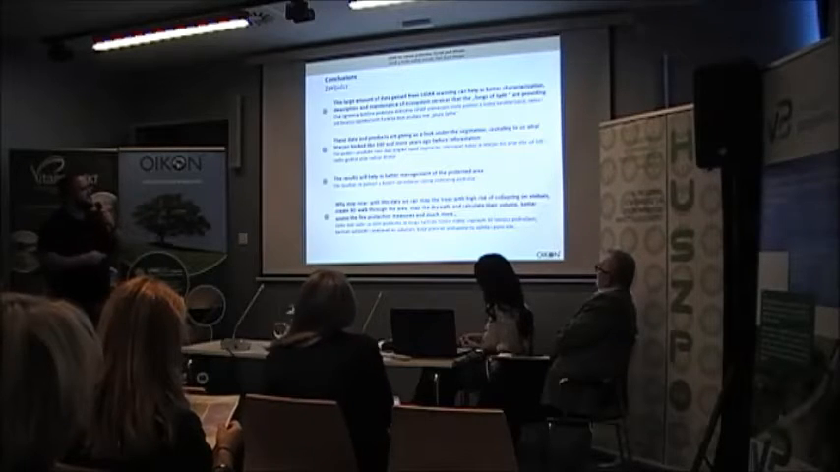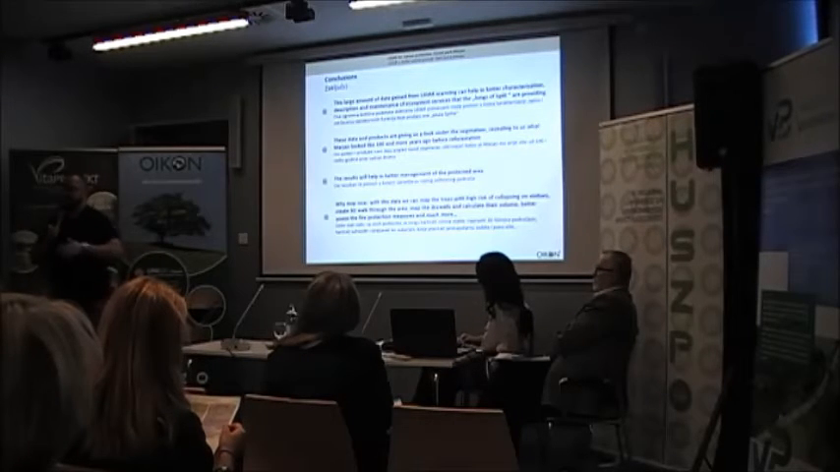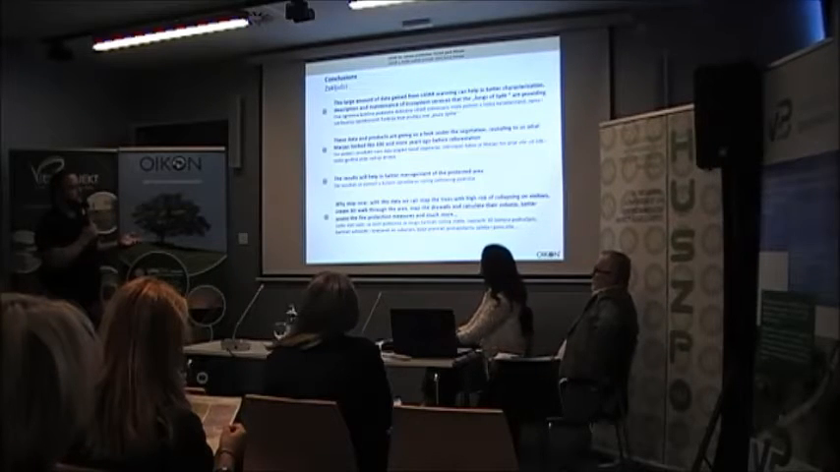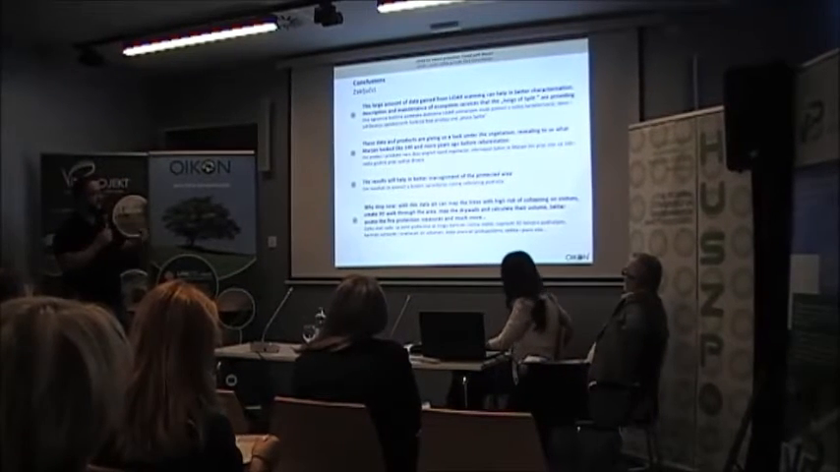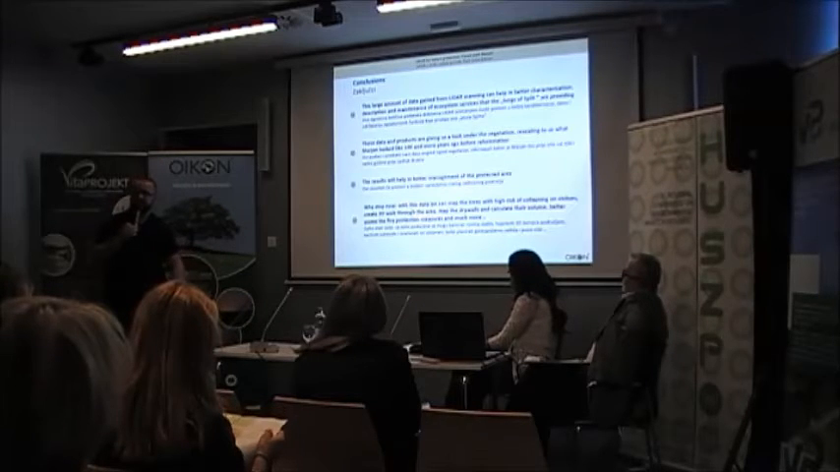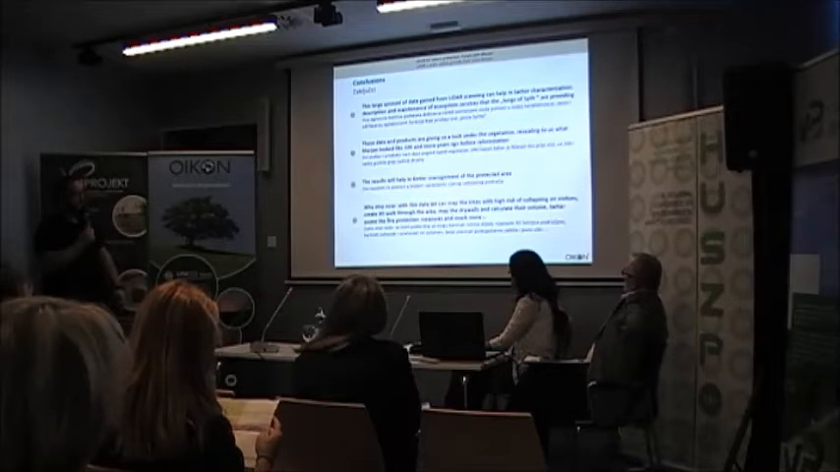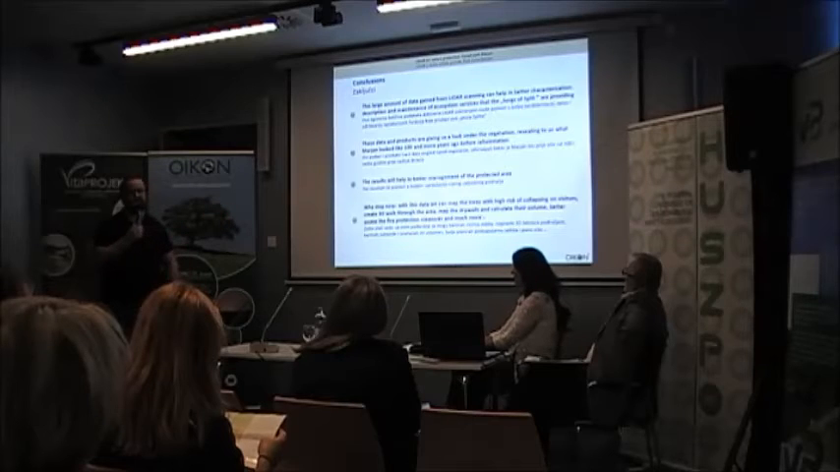To conclude this part, the large amount of data gained from LiDAR scanning can help in better characterization of the forest and the model and the terrain in general. These data and products are giving us a look under the vegetation, revealing to us what Marjan looked like 100 and more years ago before reforestation. So you don't need to go into the field and lose a lot of time. You can just fly this thing. These results will also help us to better manage the protected area, and we don't want to stop now.